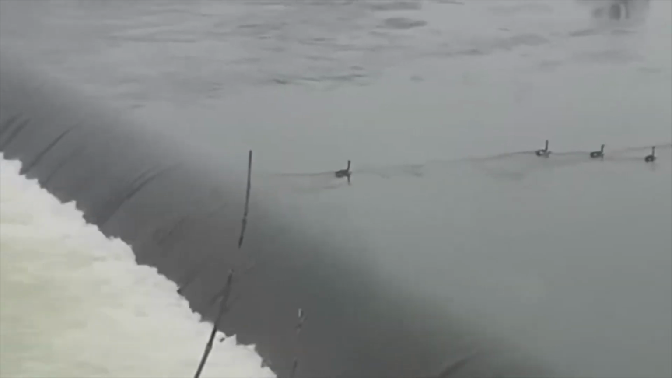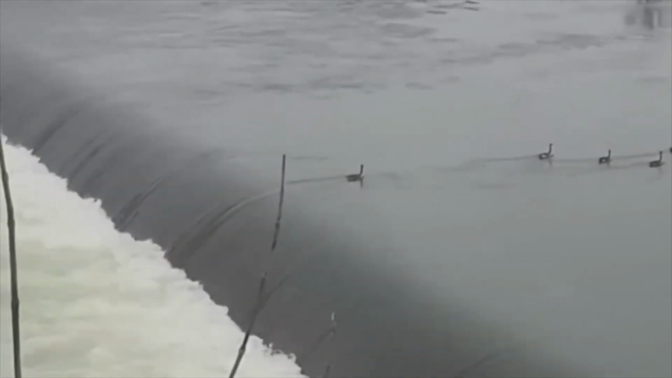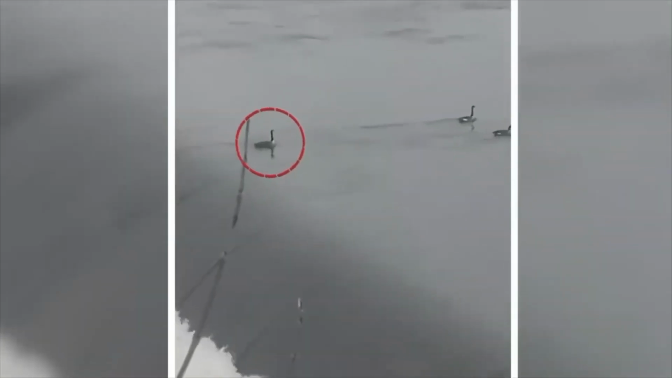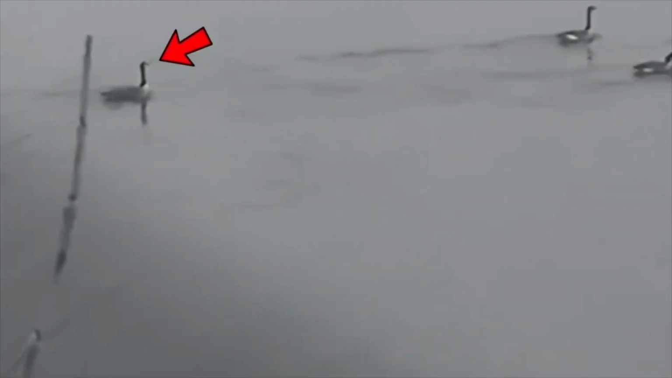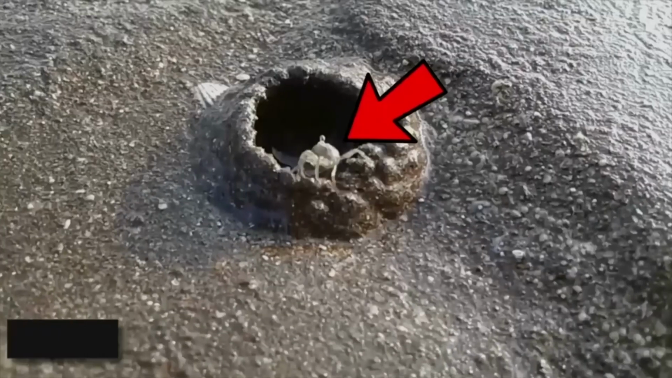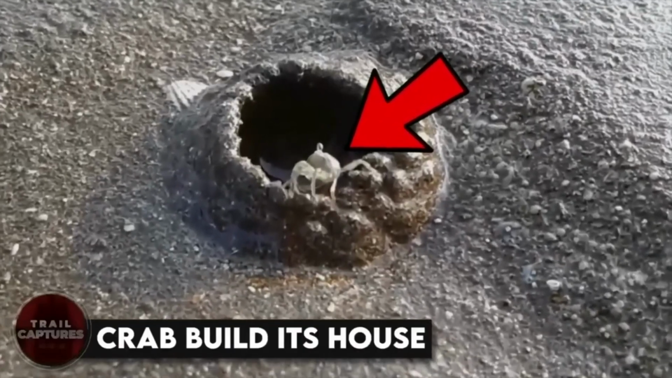Lazy ducks. A group of folks caught some ducks being super chill. Even when the water dragged them toward the brink, they were like, nah, whatever. Everyone was freaked out. But little did they know that these feathered friends were just messing around. As soon as they got close to the edge, they flapped their wings and flew to safety. Sneaky ducks.